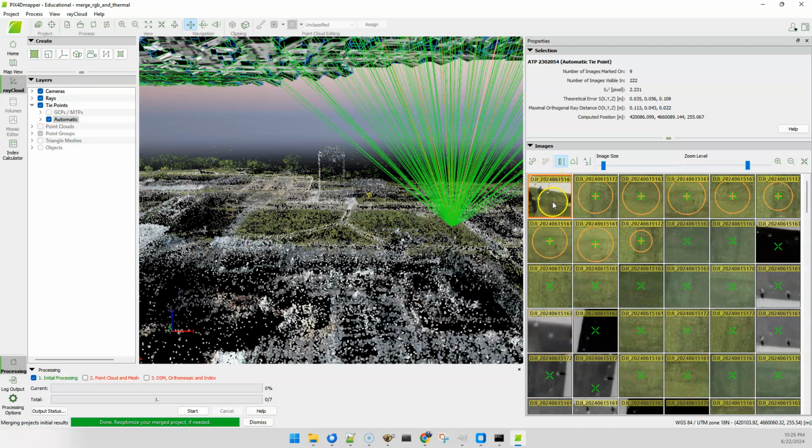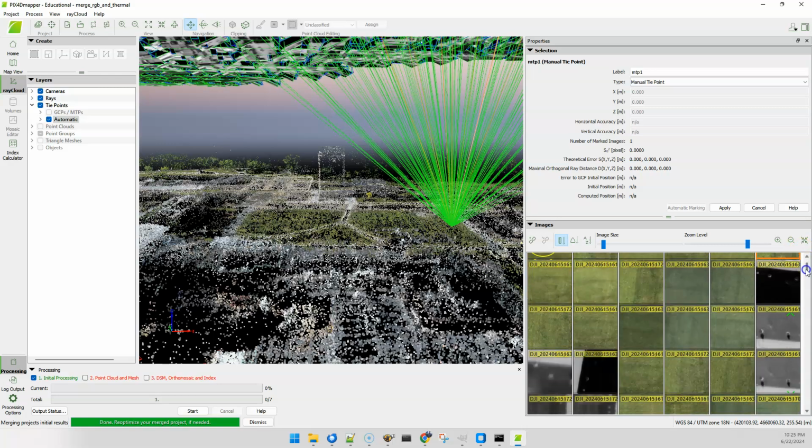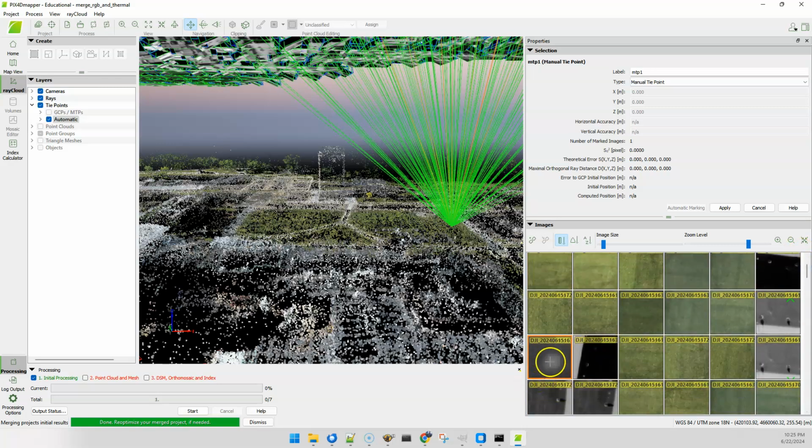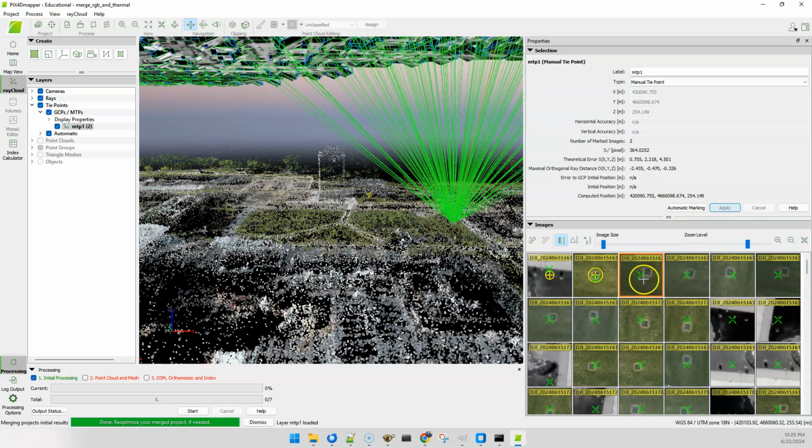And you can see that pretty clearly on the thermal images as well. This grate probably wouldn't be my top choice here, just picking these things at random. But if you can get two of them in here, then you can hit apply, and you can start to get a sense of how well this is doing.